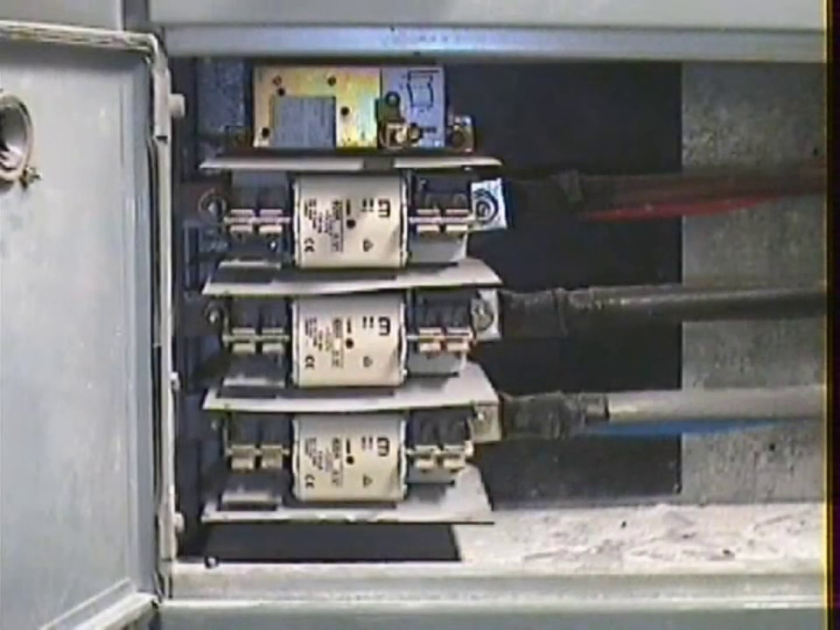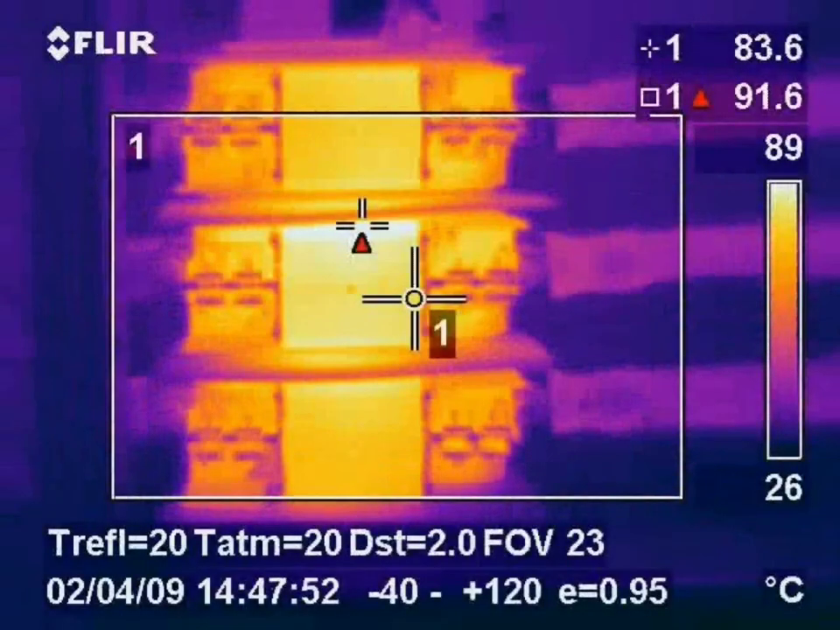This 3-phase switch fuse unit was feeding control panels in a large plant. The thermal image shows that there is an internal fault in the center phase fuse.